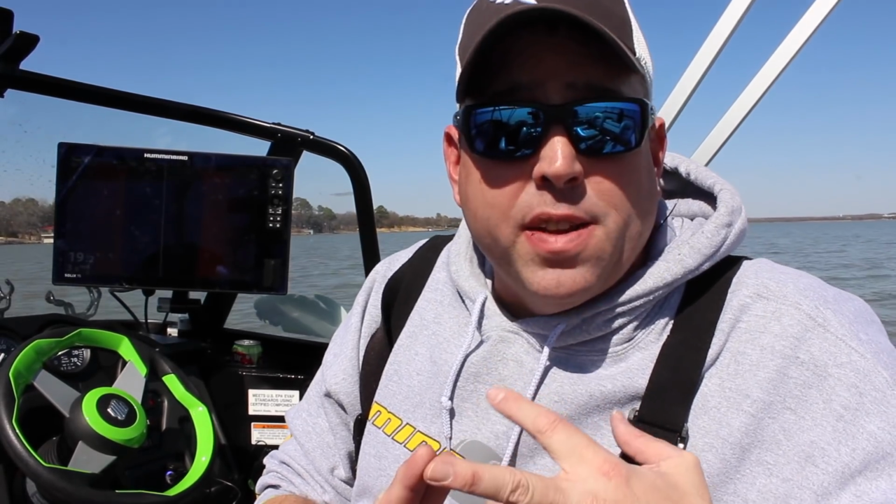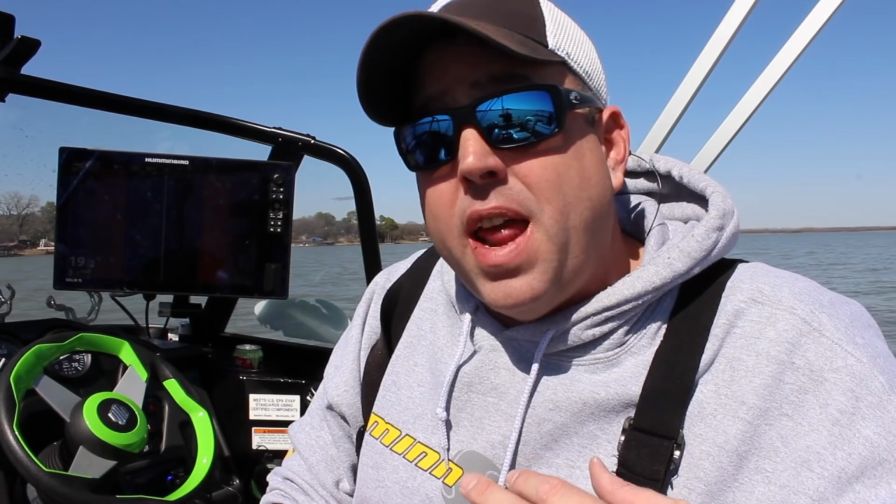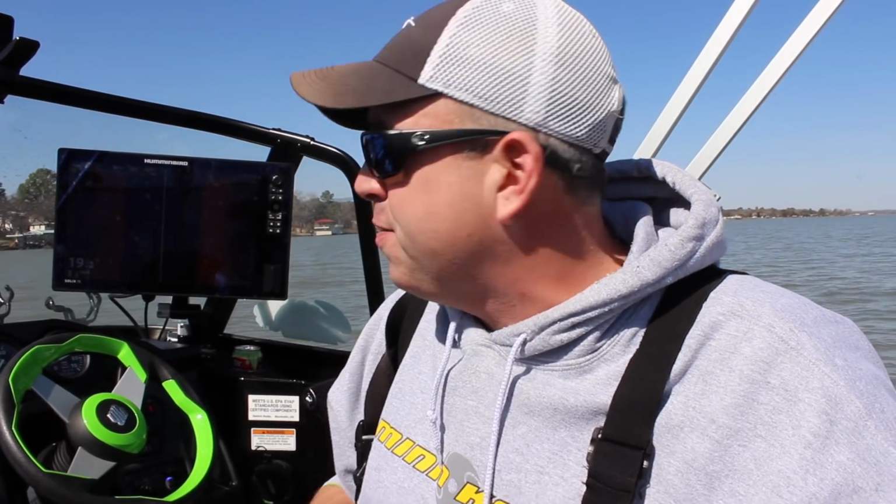So if you'll follow those 3 tips, chart speed match your boat speed, scan at 3 to 4 miles an hour, go slow and straight when you're scanning with side imaging, and set your scan range to roughly 3 times the depth of the water that you're scanning, you're going to get better performance, better images out of your side imaging fish finder, like my Humminbird Solix 15 here.